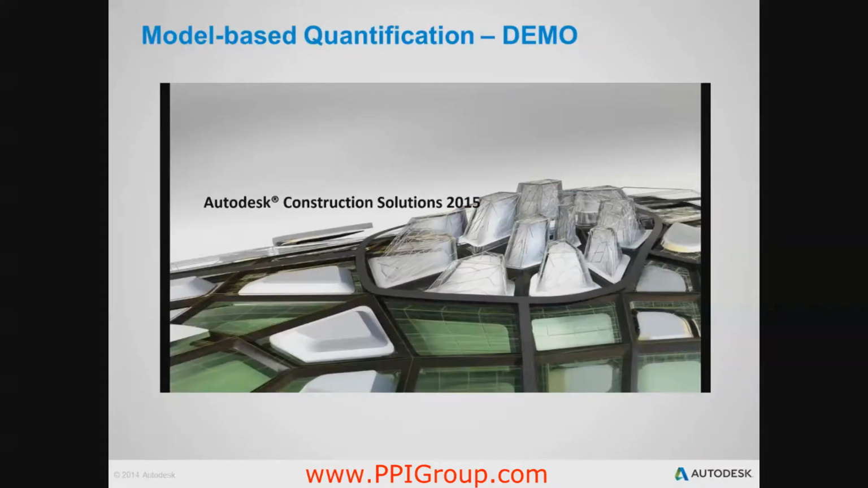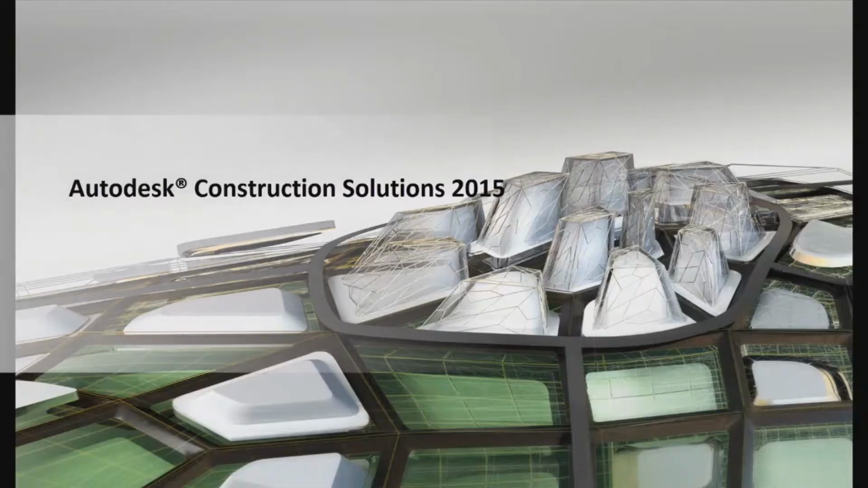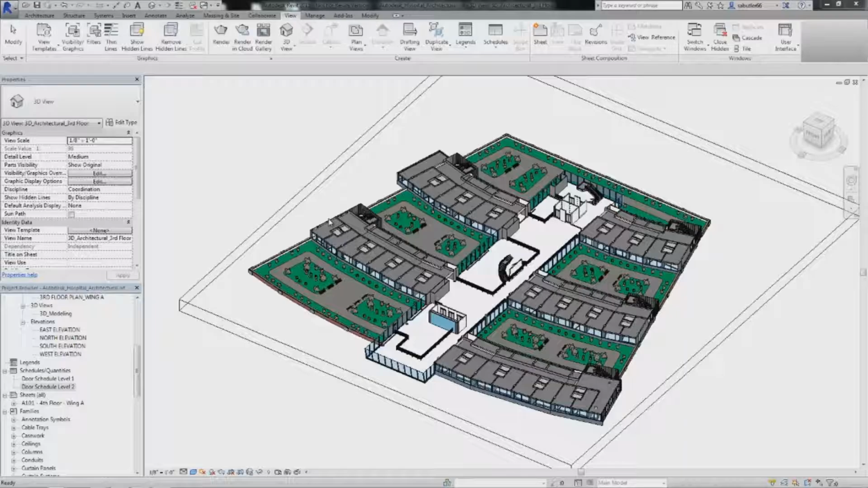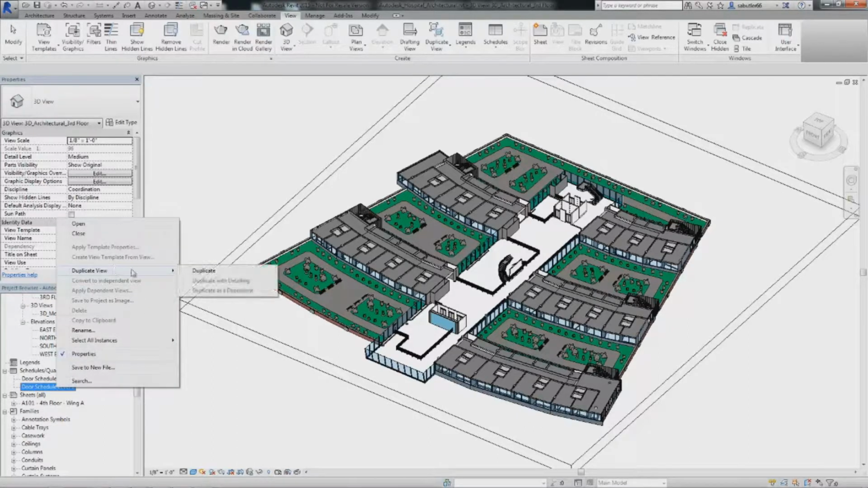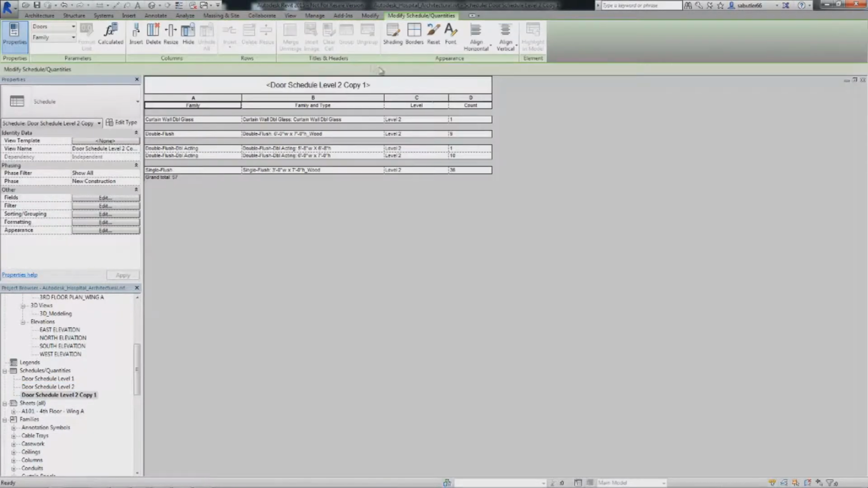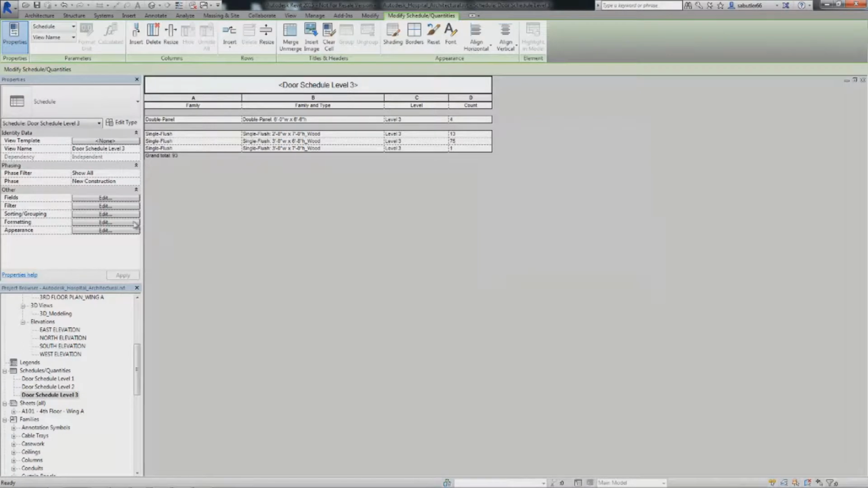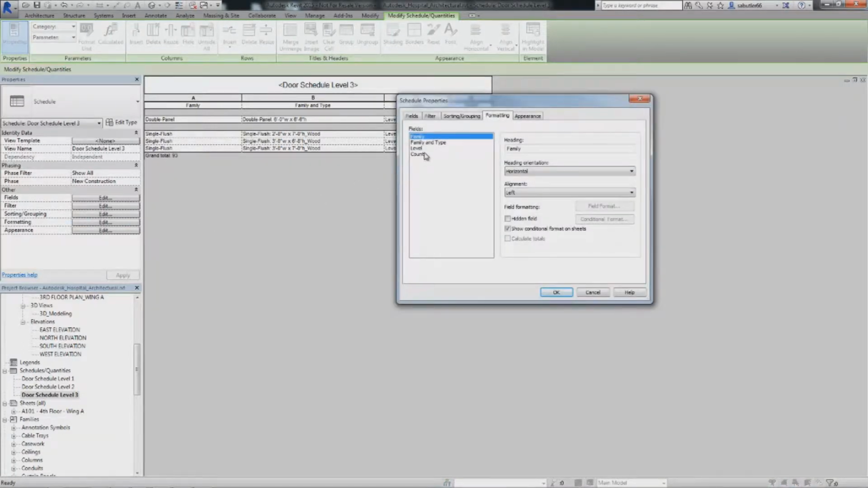Let's review our first demo video for model-based quantification. Today's estimating processes rely heavily on 2D documentation and manual counting of project elements and components, which can be error-prone and very time-consuming. Leveraging a model-based workflow for quantification can reduce the time it takes to generate project quantities and enable workflows for adding valuable construction information to the project elements during the process.